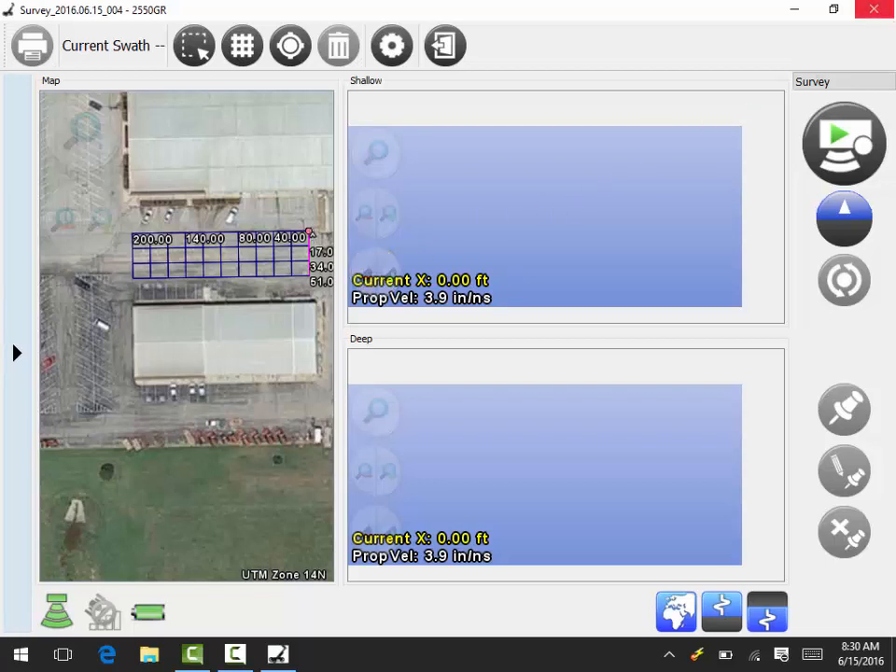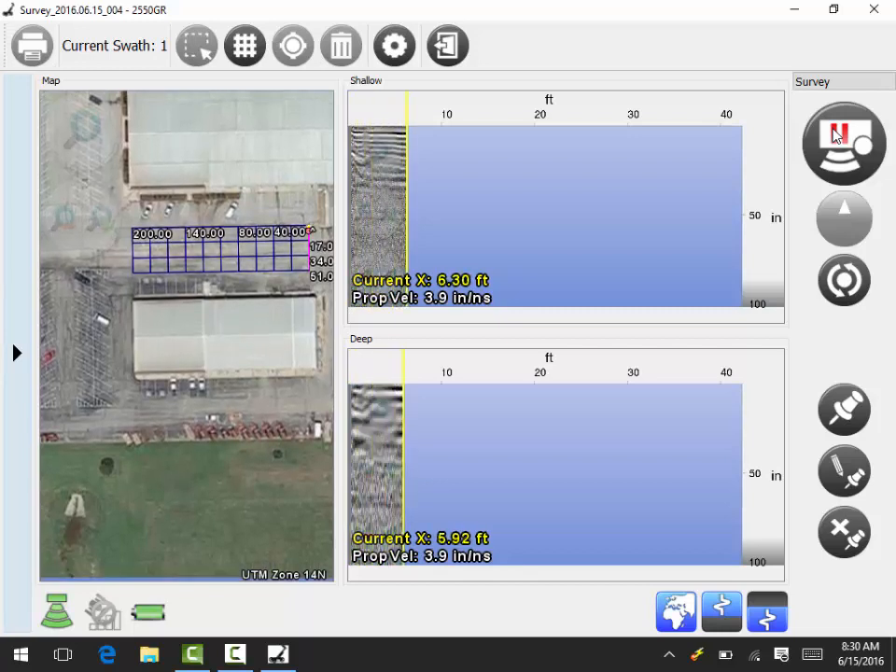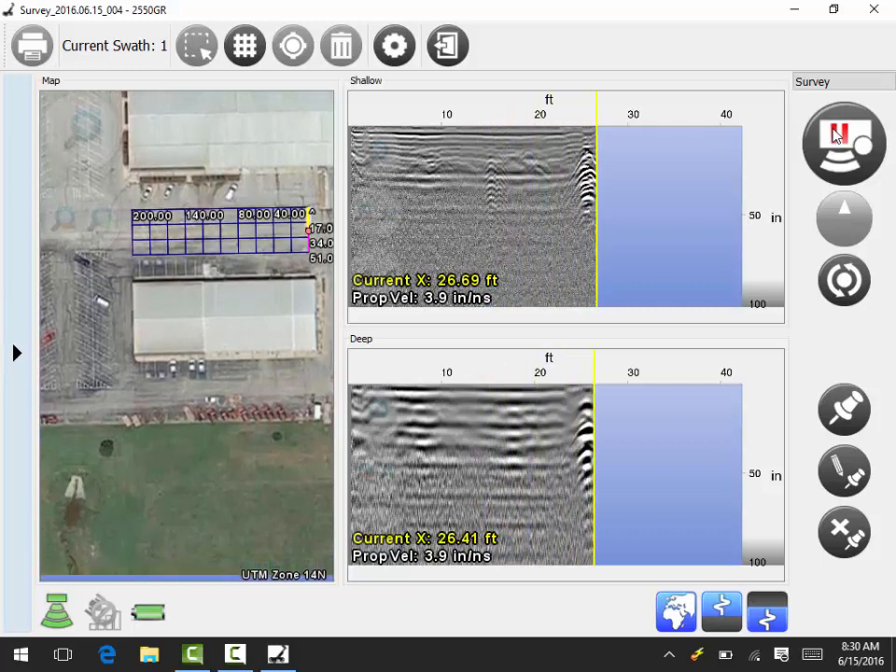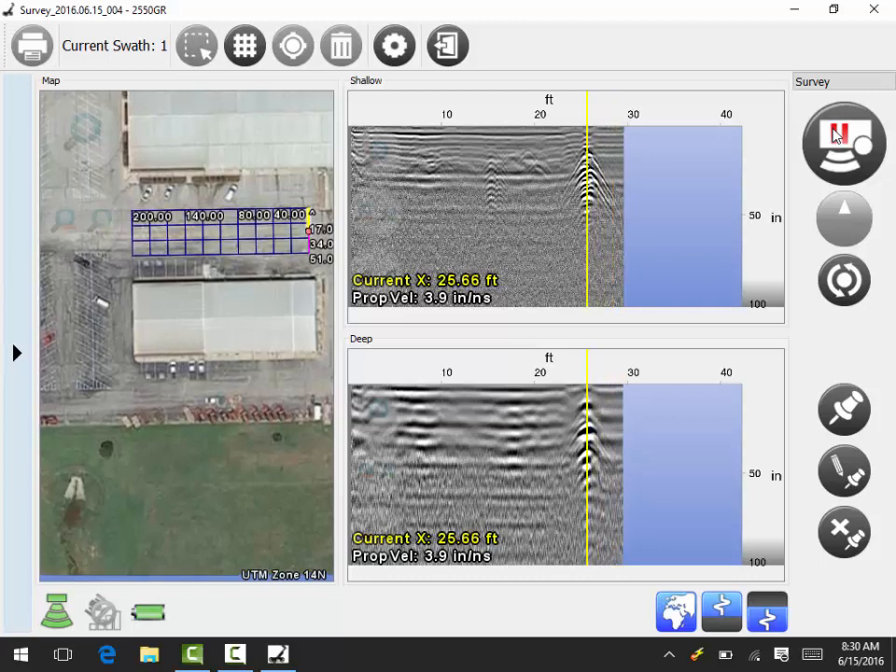So now I'm going to select Start Acquisition, and I'm going to begin my scan. And as I go across, if I have any utilities that I come across, I'm going to mark those. There's my first one.